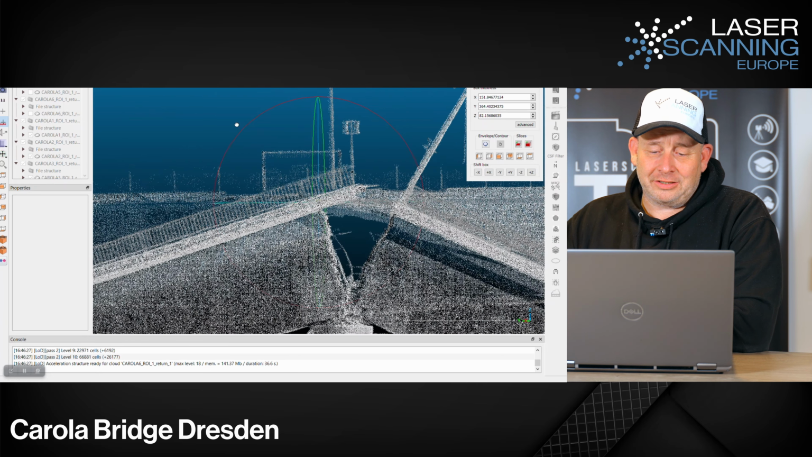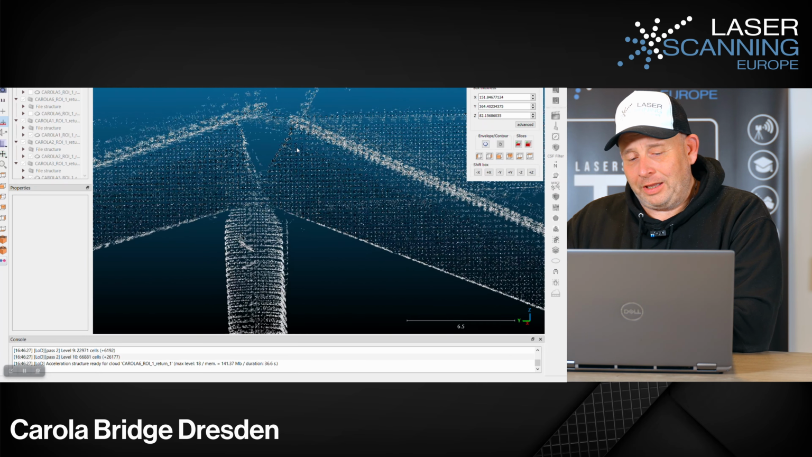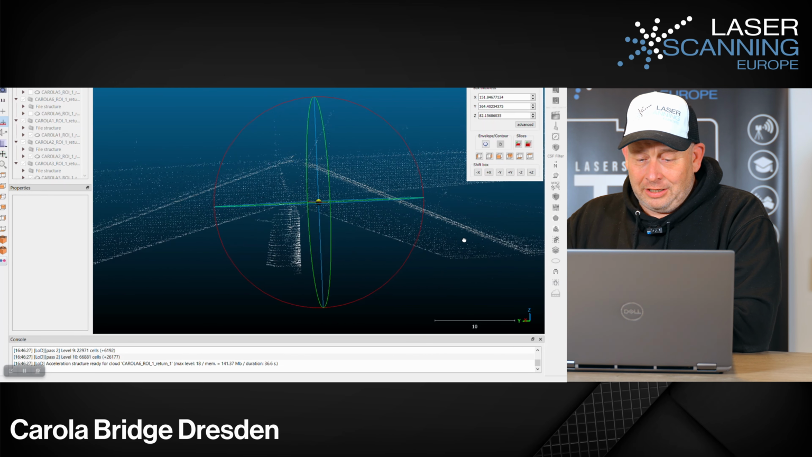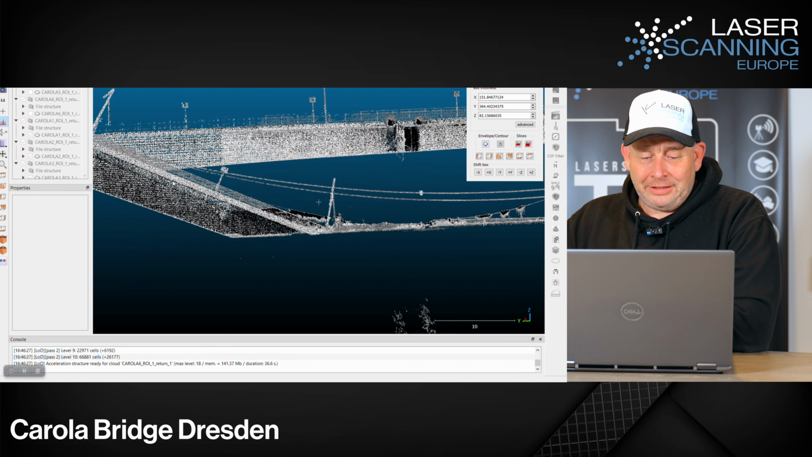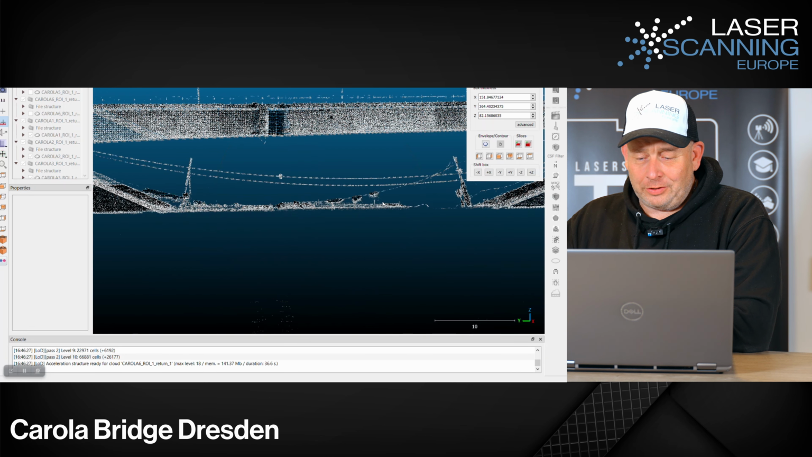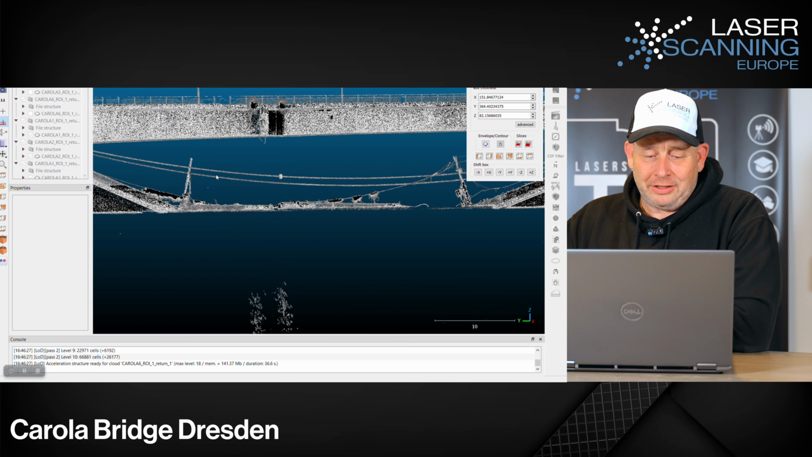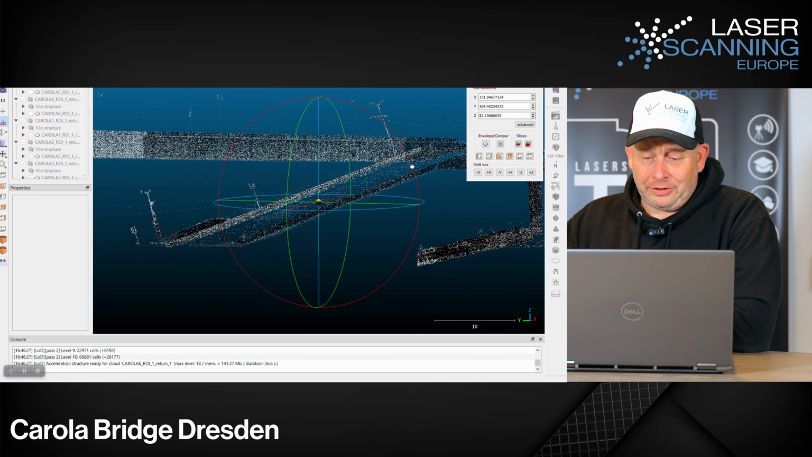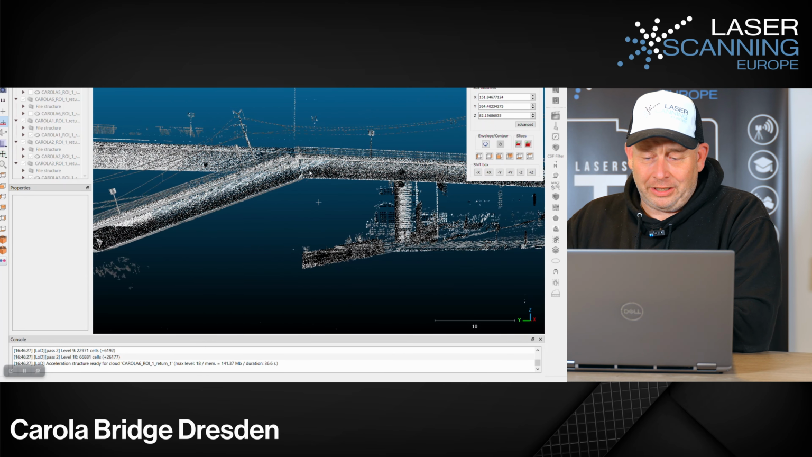You even see the handrail or the fence on the side. And this one then went into the River Elbe. We get only a few points because we can't measure under the water. Here you already see the cable connection, and this is the other side of the collapsed bridge. And we also have some details here.